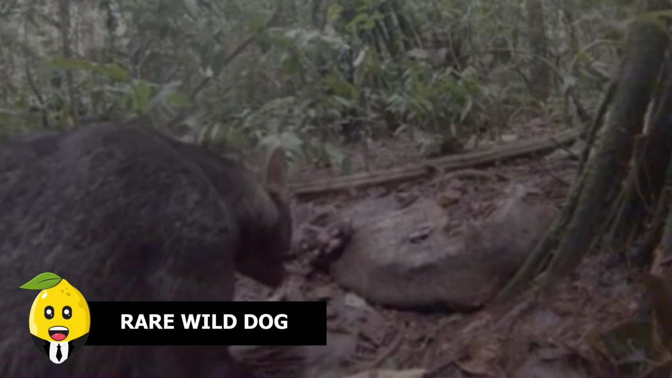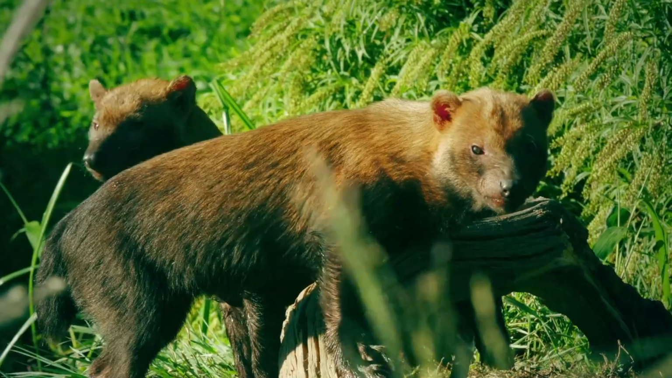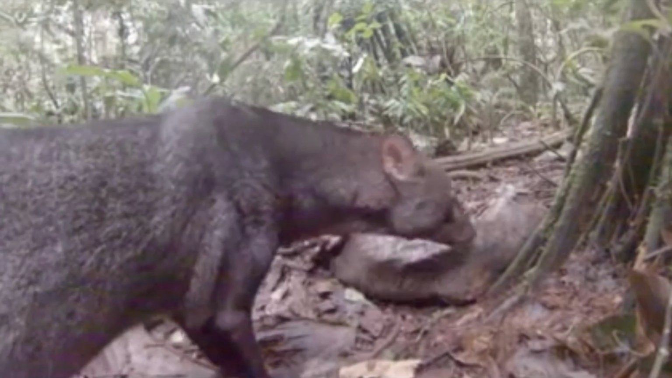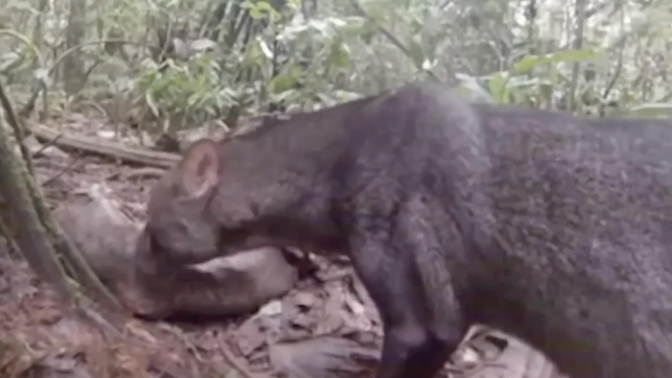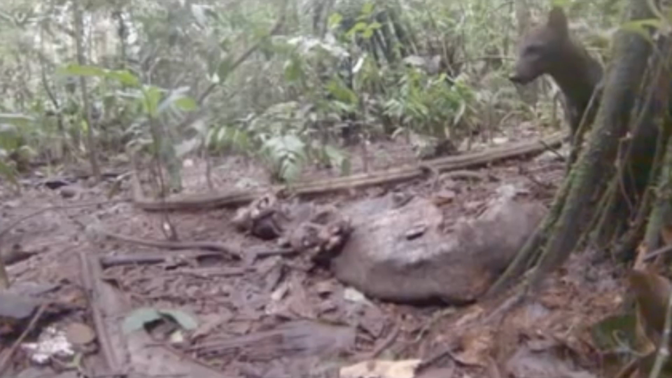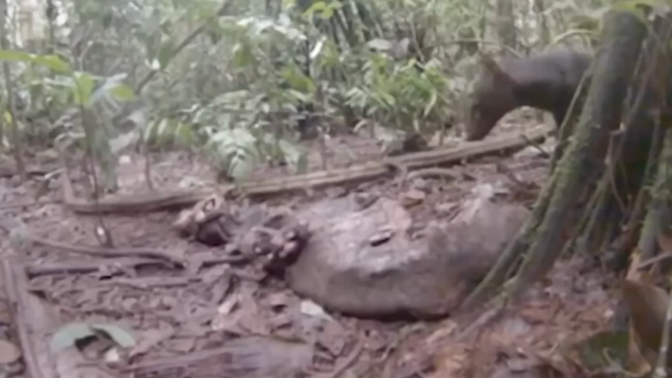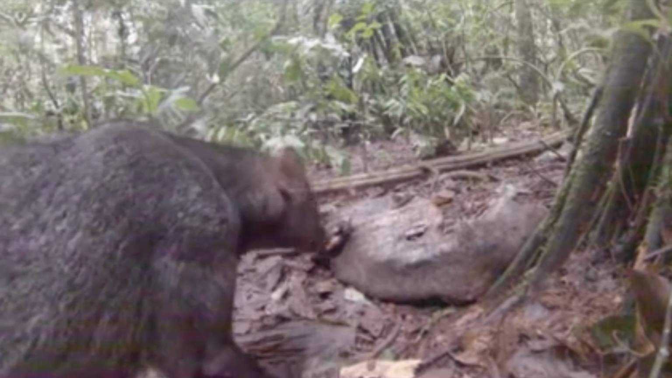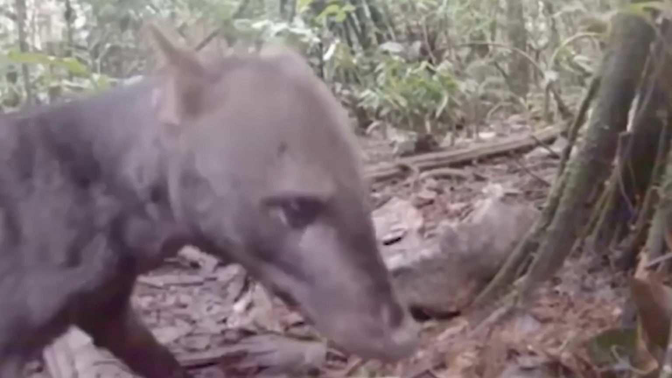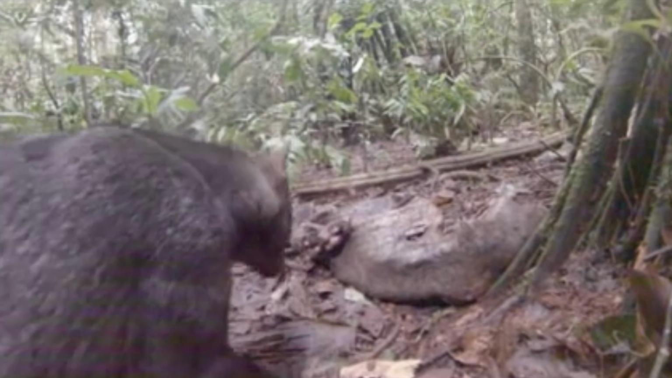Rare wild dog. The short-eared dog, also known as the short-eared zorro, was caught on camera in May of 2014 in southeastern Peru. This is one of the Amazon rainforest's most elusive inhabitants, who was thought to have gone extinct. But finally, the wildlife experts were able to spot one of them. These rare dogs prefer a solitary lifestyle in forested areas and tend to avoid humans in the natural environment. Since they are so rare, not much is known about them.